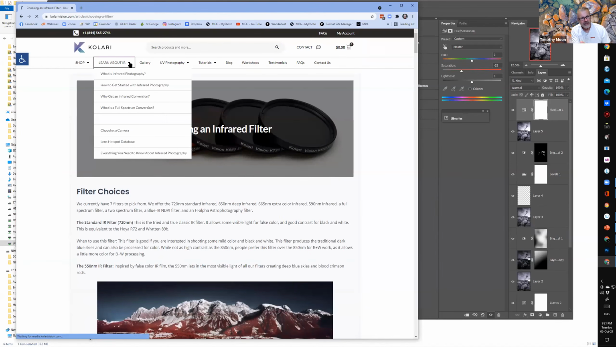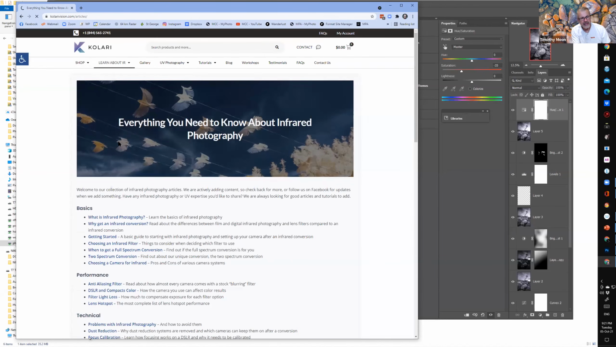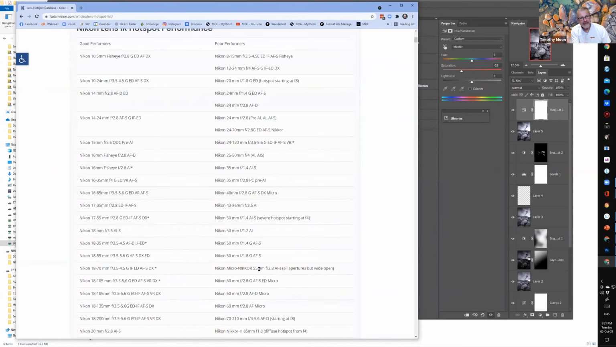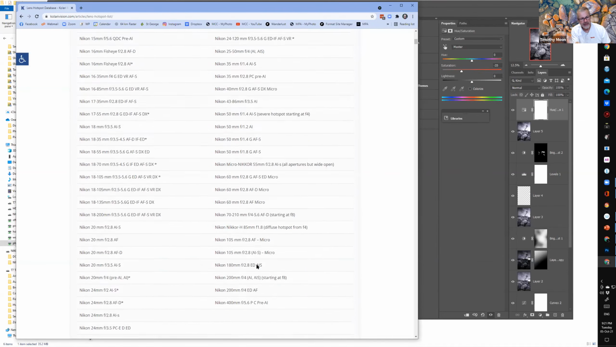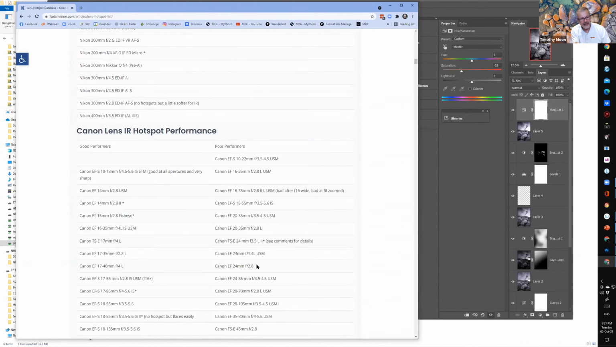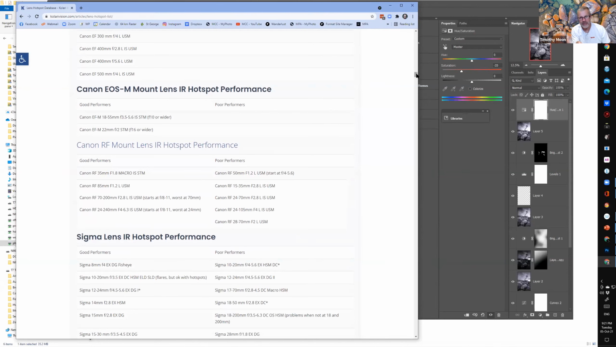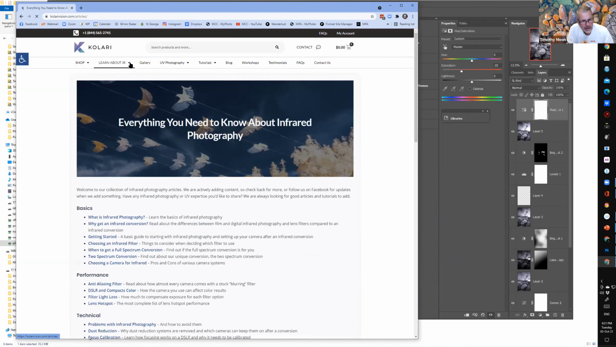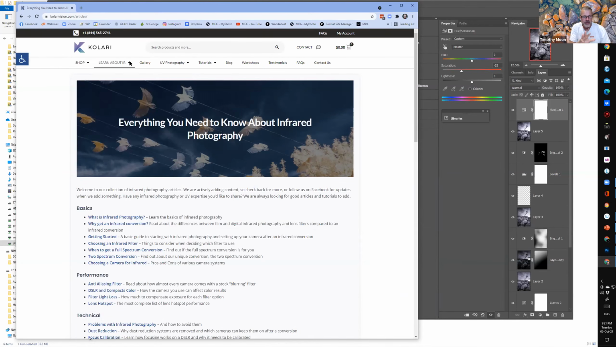So that was the lens database for hotspotting. In here are all the lenses. What's a good performer, what's a bad performer. They're all the Nikon ones. You can keep on going. They check all the Nikon ones, all the Canon ones, and they'll tell you which ones hotspot and which ones won't. So it's a great resource just to have a look at what you can do, what you can't do.